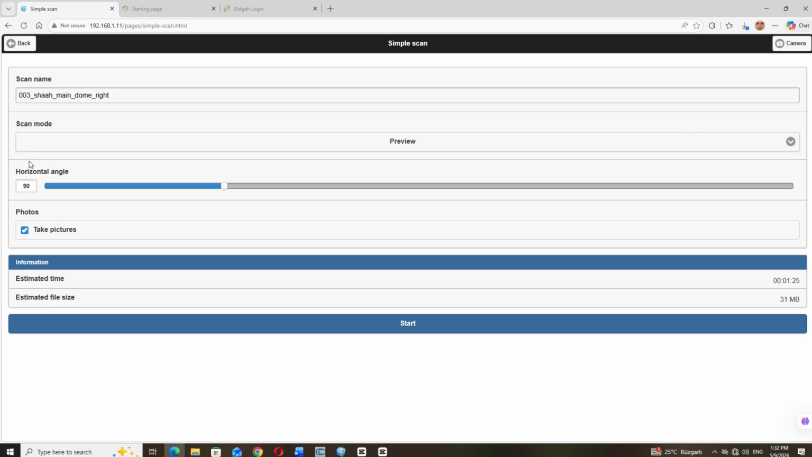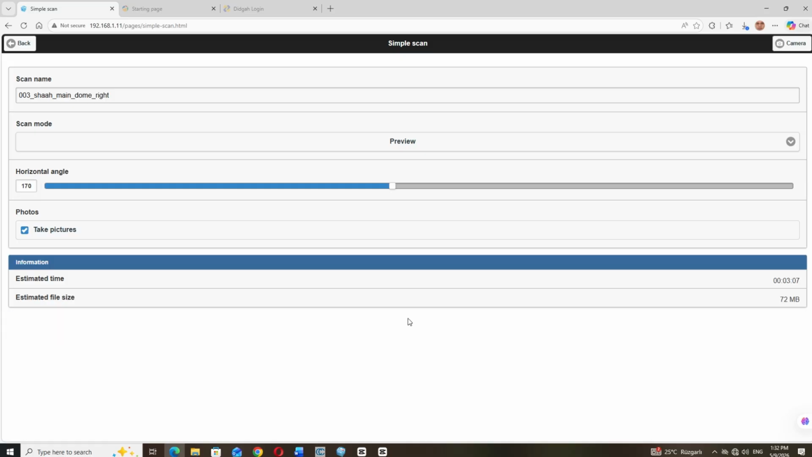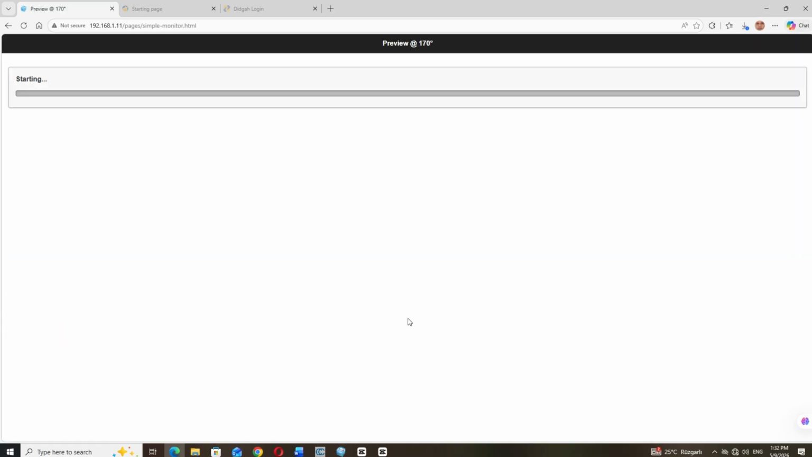There are different types of preview, fast, standard, and fine, that you can select here, and then the degree, for example 78, and start scanning. It will take a couple of minutes to scan.